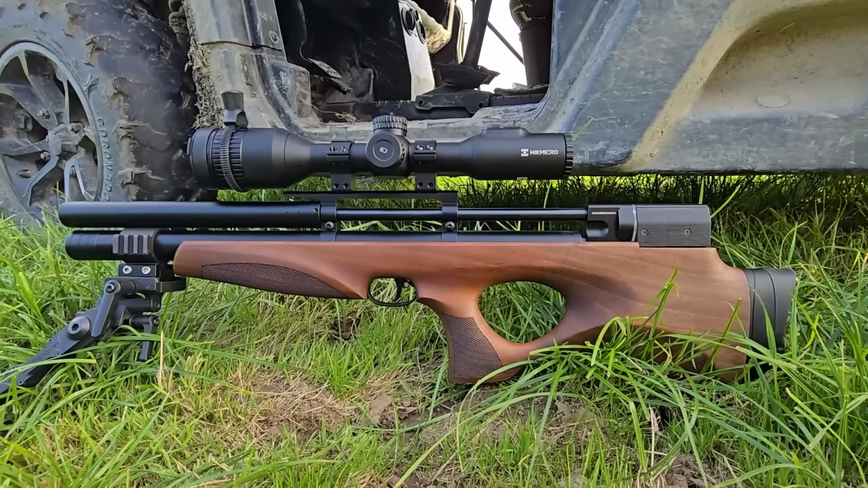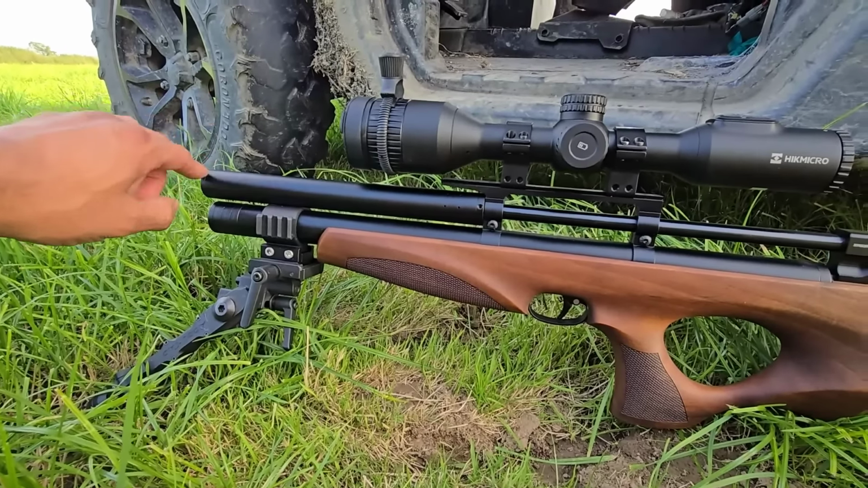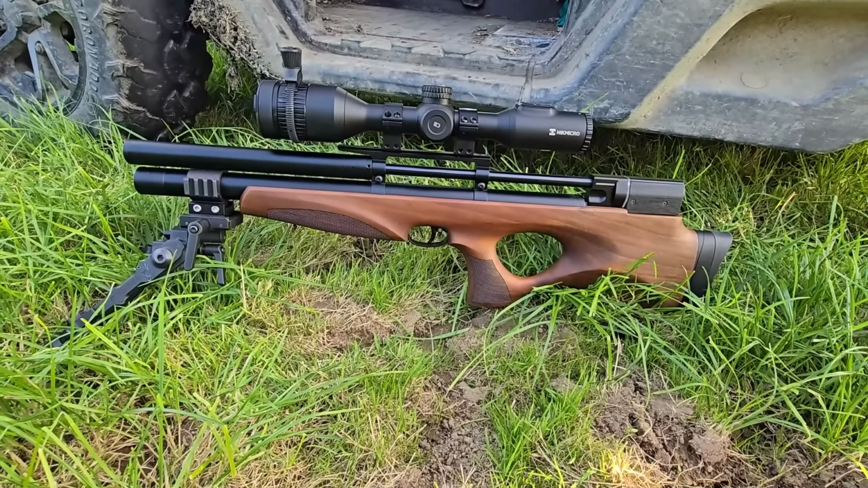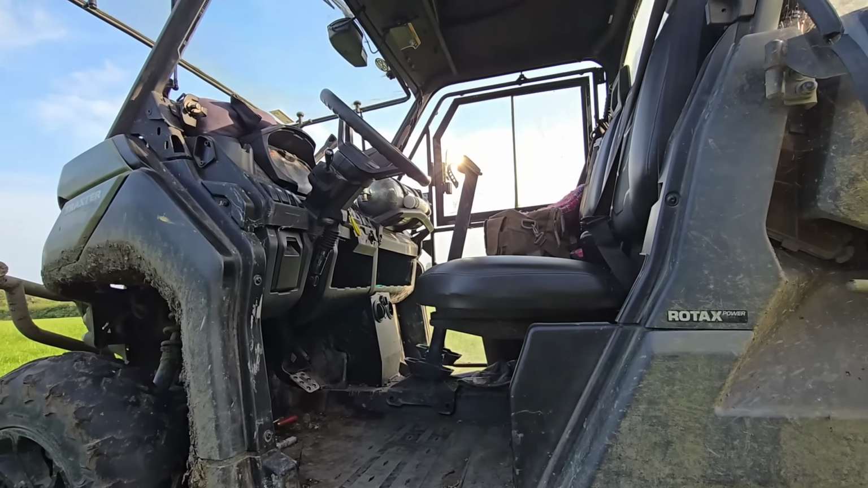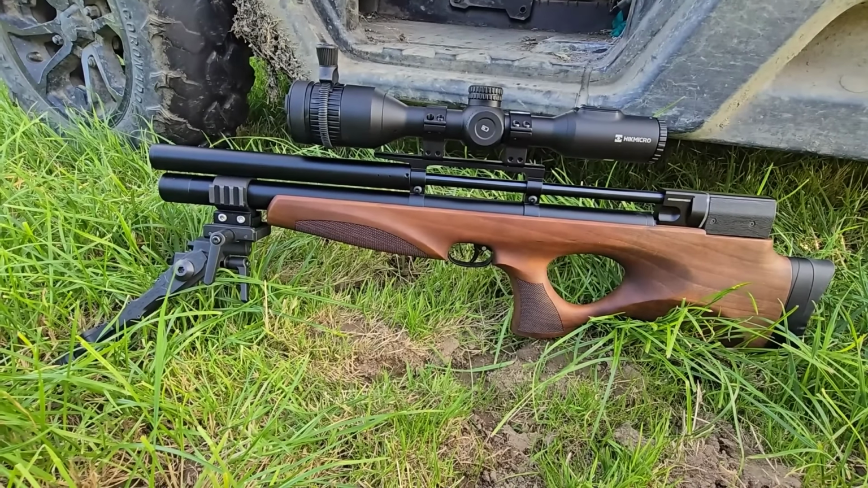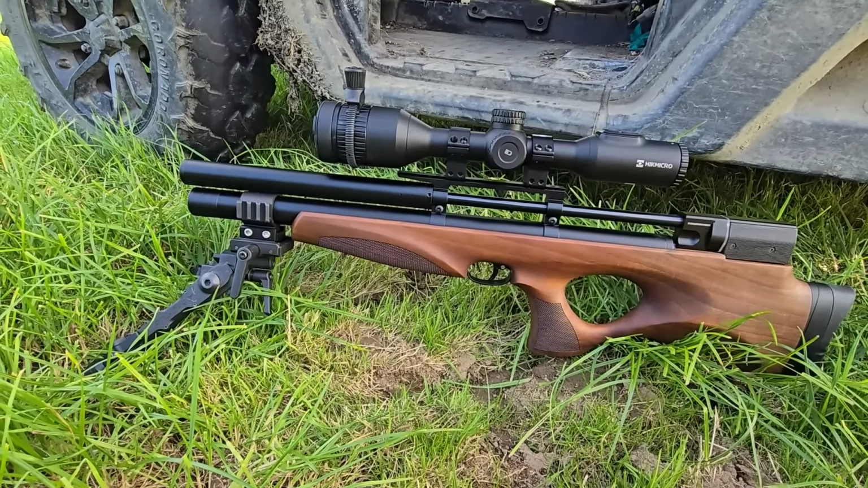I have toyed with the idea of putting a sound moderator on the front here. You have to buy a special adapter, unscrew this muzzle cap, put the adapter on, and then put your silencer on. But as you can see, it's such a short little bullpup, and it's shrouded here, which keeps it pretty quiet anyway, so I'm probably going to keep it as is.